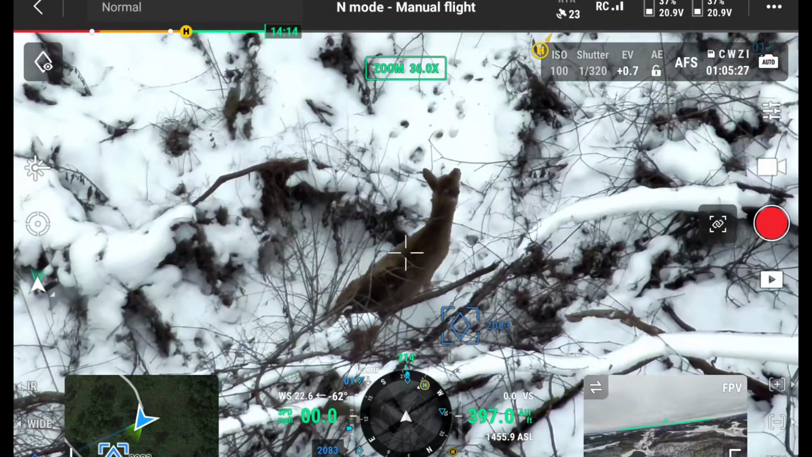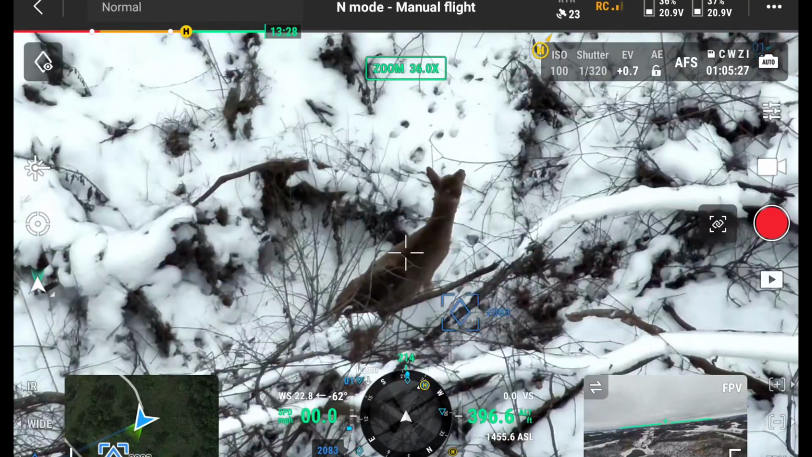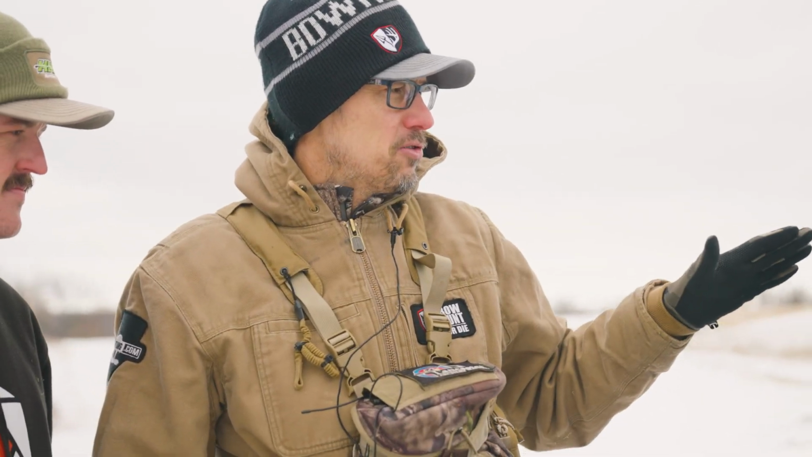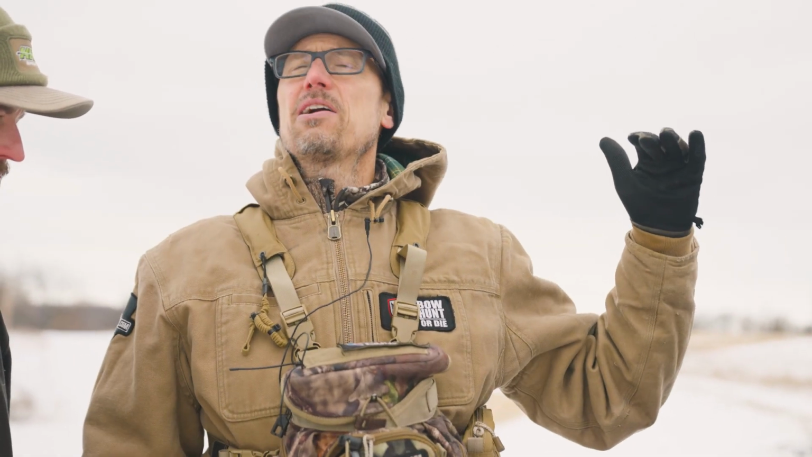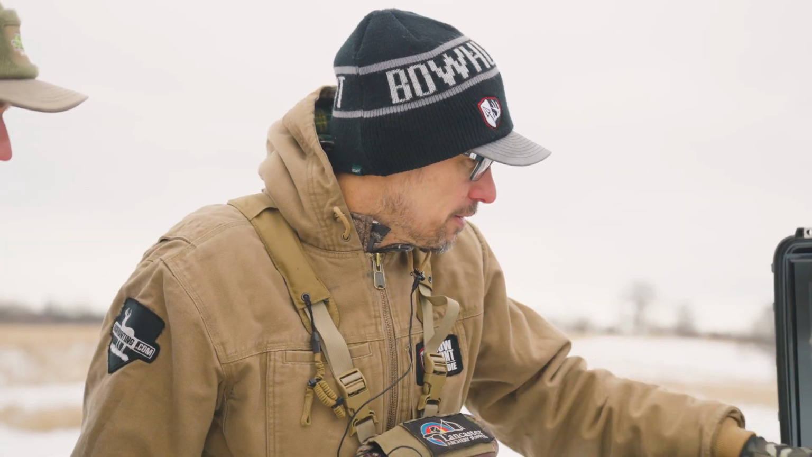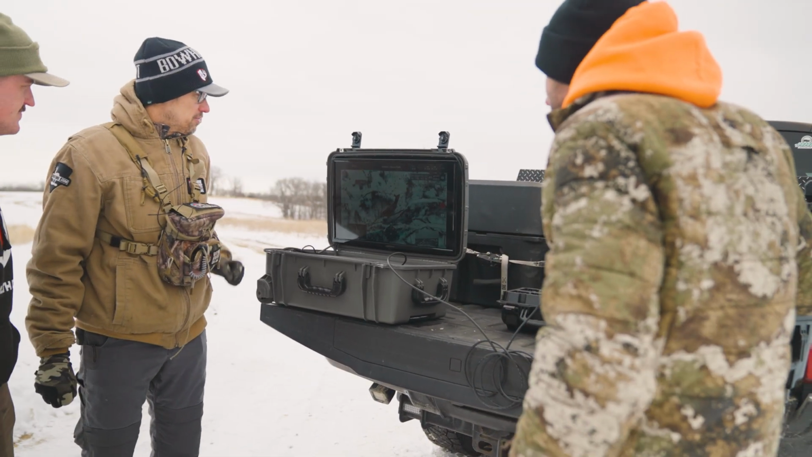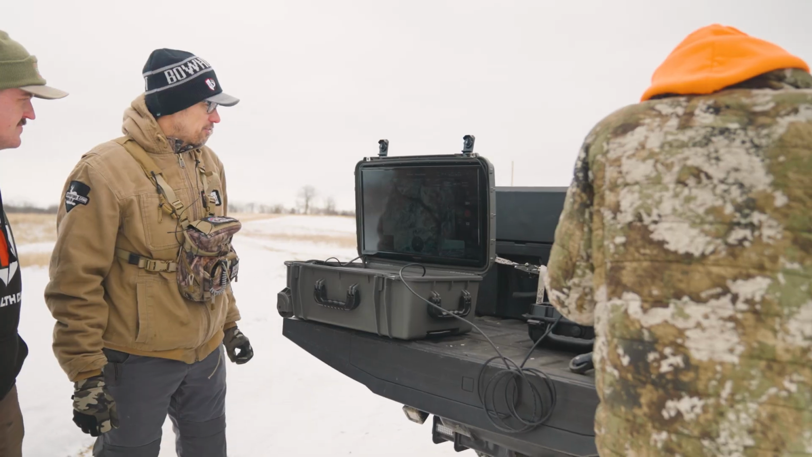People have asked, man, are the drones gonna spook deer? Is this survey gonna blow deer off my property? Take a look at this here, guys. This drone is up in the air. It's a little windy here today, not too bad. I think this drone's flying at how many feet, Mike? 400? 396. 396 feet. Literally, this deer has no idea that drone is looking at it. Looking right at her. So, super cool.